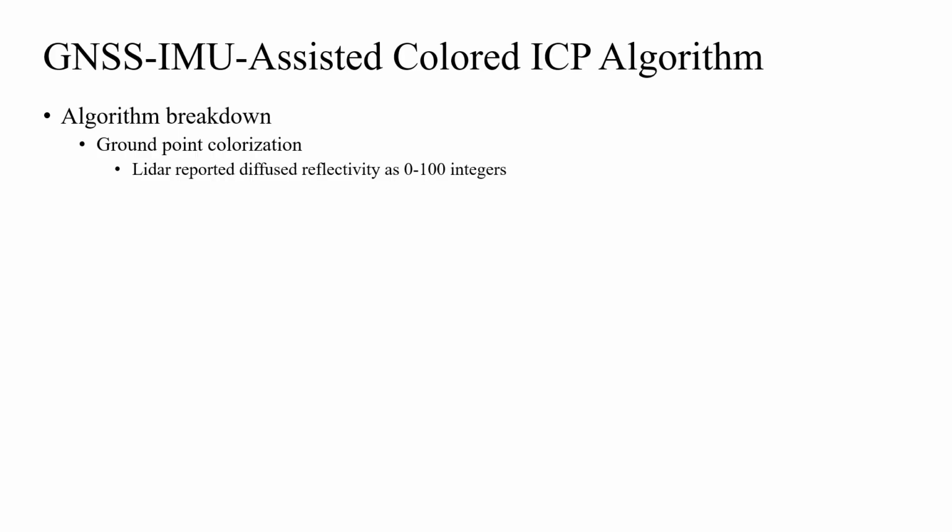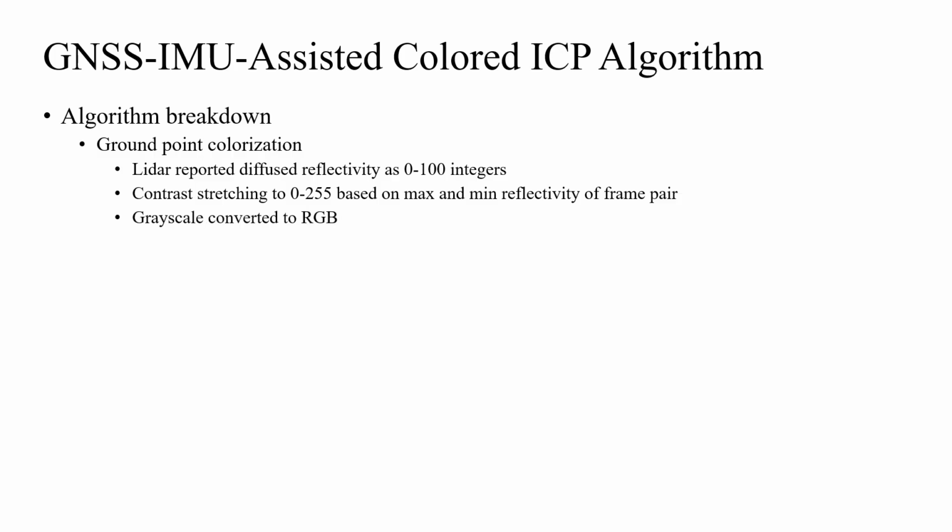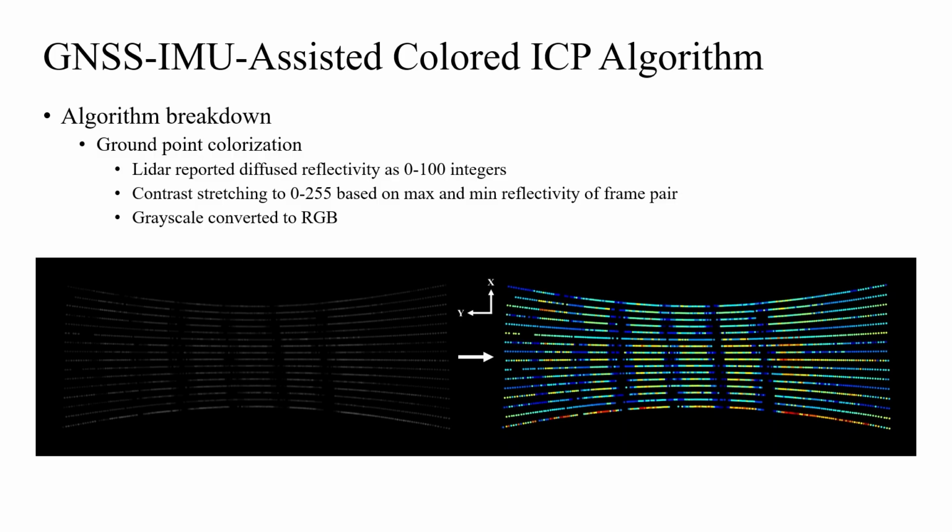Since the LiDAR scanner reported diffused reflectivity values as integers ranging from 0 to 100, a contrast stretching was first applied to both frames to enhance reflectivity contrast using the maximum and minimum reflectivity values among a LiDAR frame pair as upper and lower limits to be stretched to 0 to 255, and then the grayscale reflectivity values are converted to RGB color space. This picture shows contrast-stretched colorization of an apple orchard ground plane based on grayscale reflectivity values. Point color represents near-infrared reflectivity.